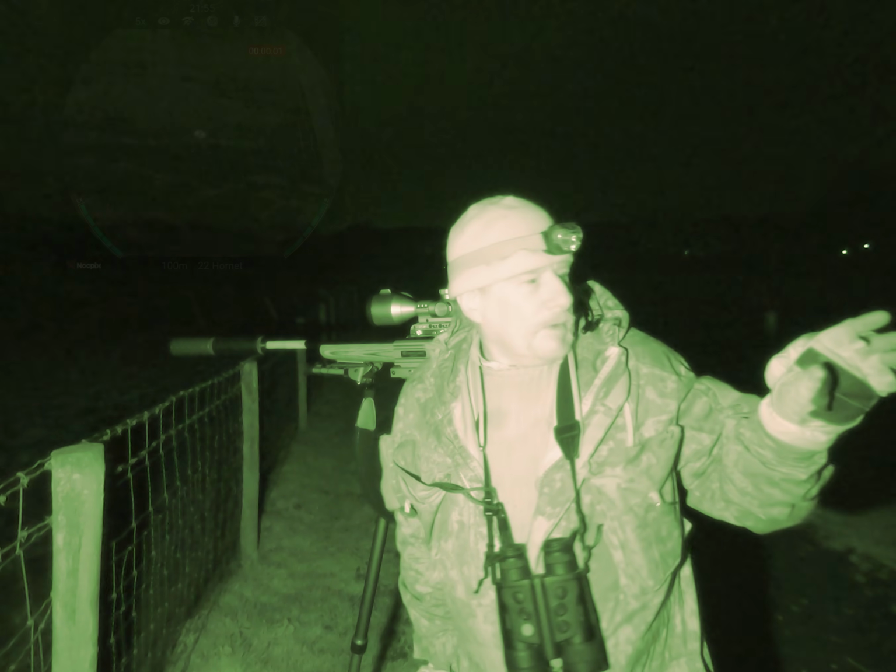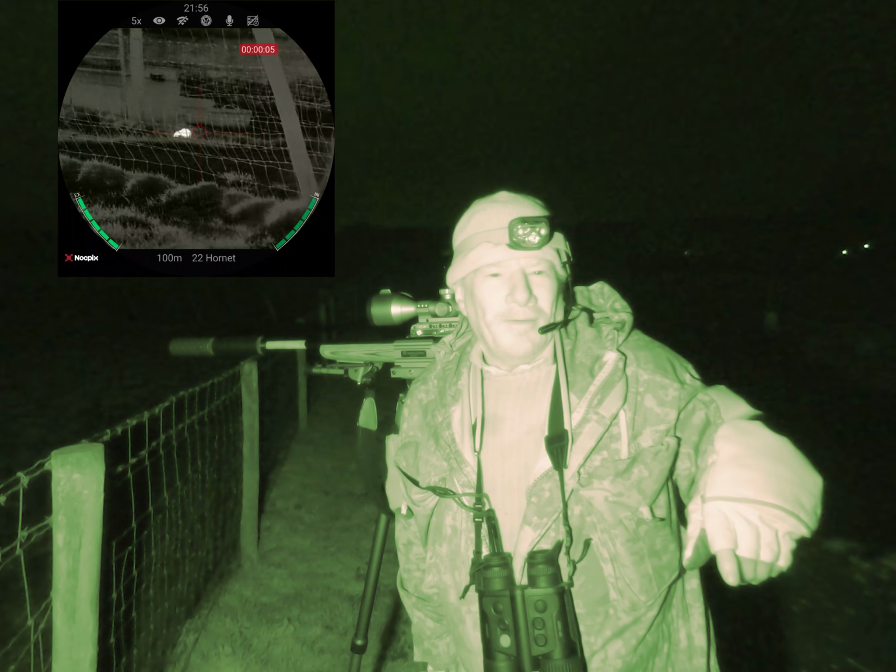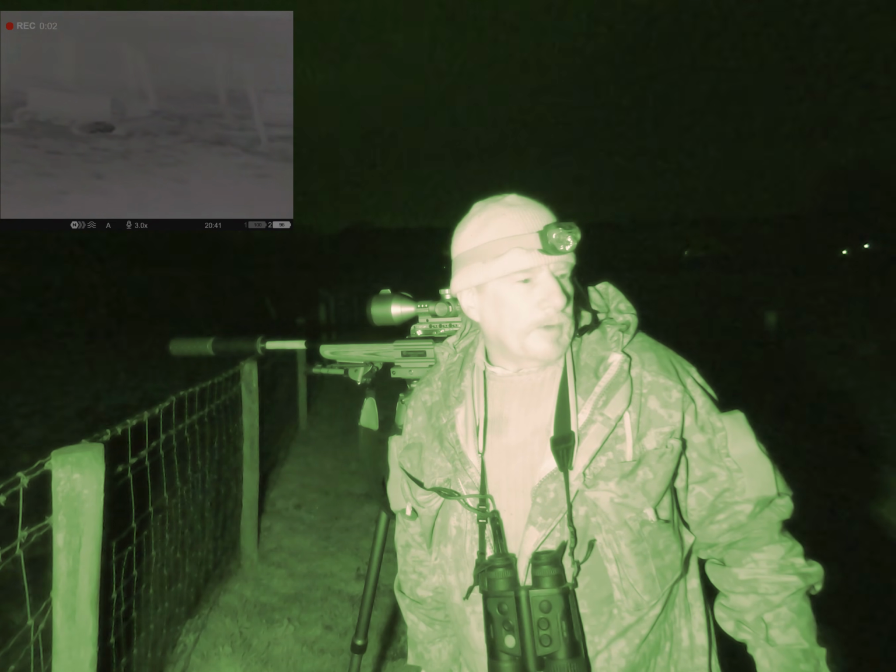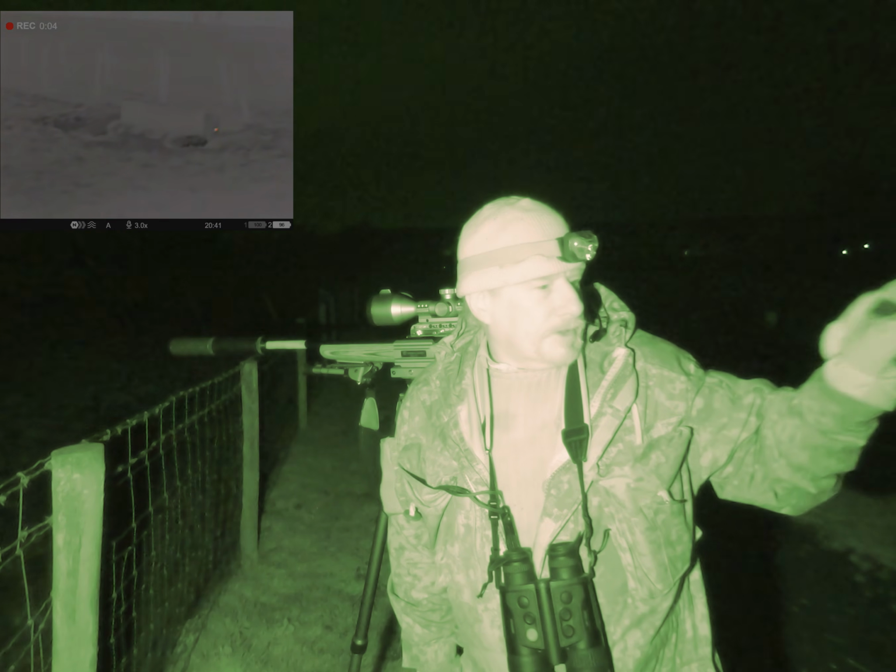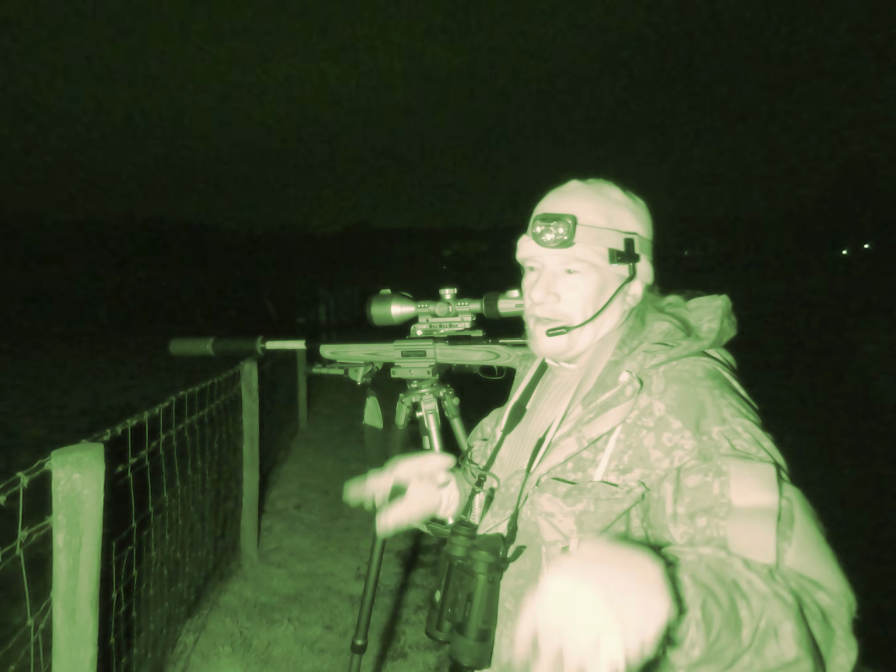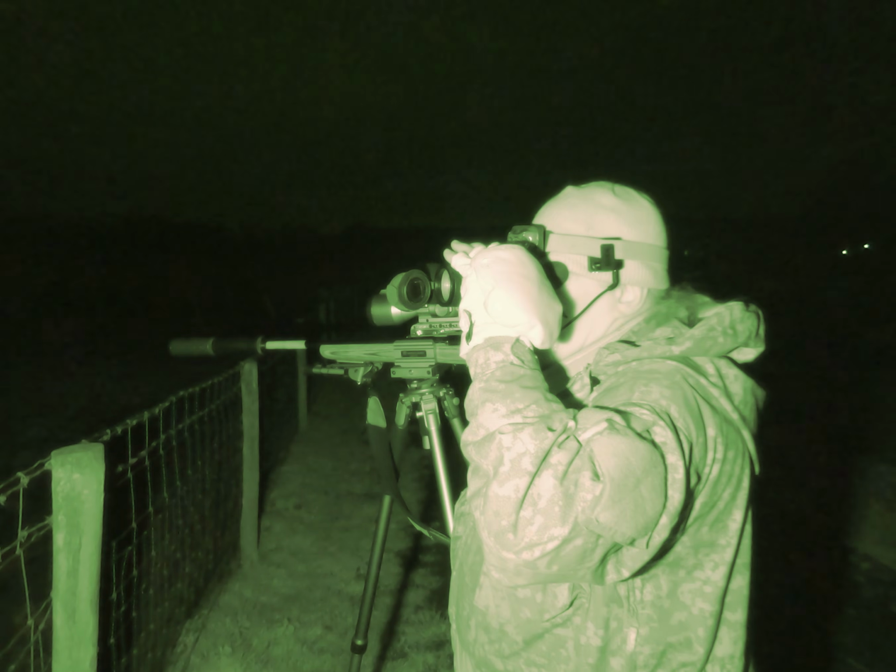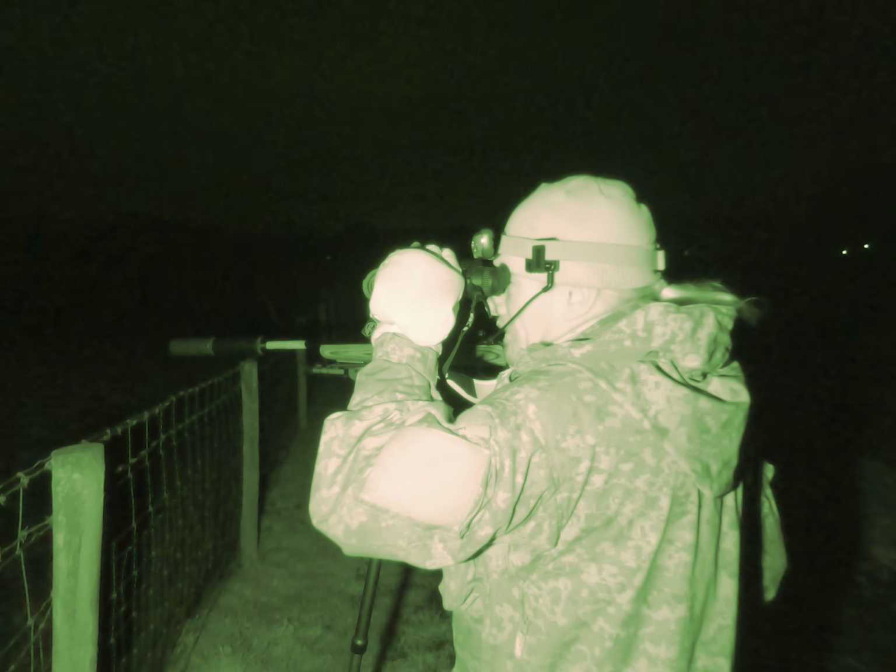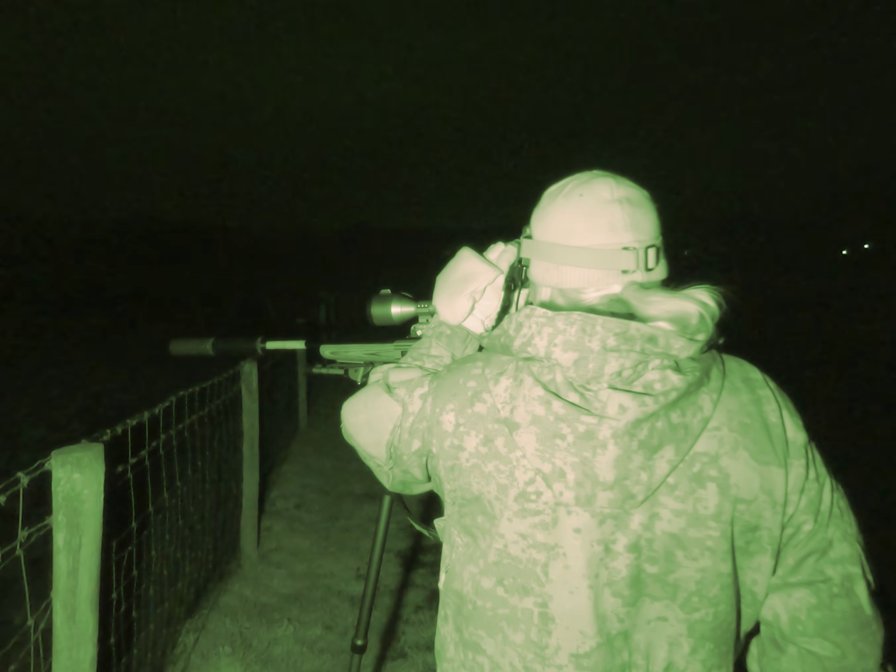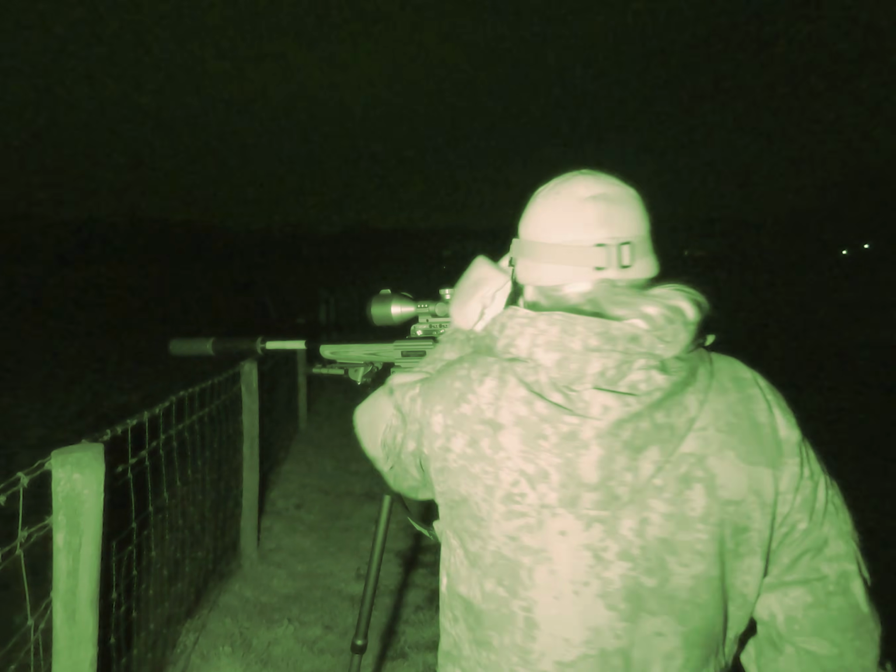Now, I have seen one or two rats here, probably not enough to make a video feature out of, to be fair, but I might come back a little bit later in the week with one of my air rifles and just pop them, just to keep the numbers down. And that's pretty much what it is here. It's a bit of a maintenance job, you know. Just one last look round. Yeah, I think we're good.